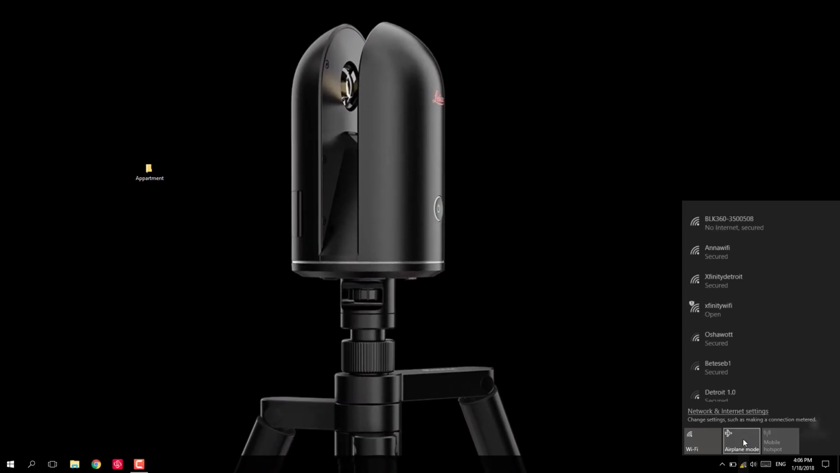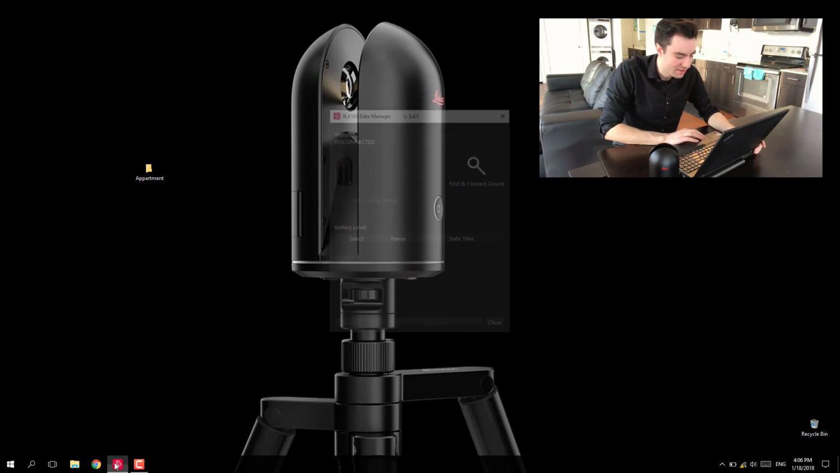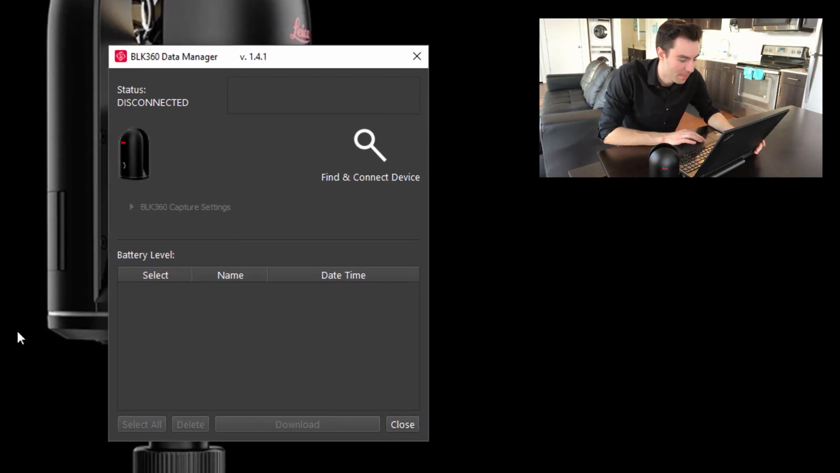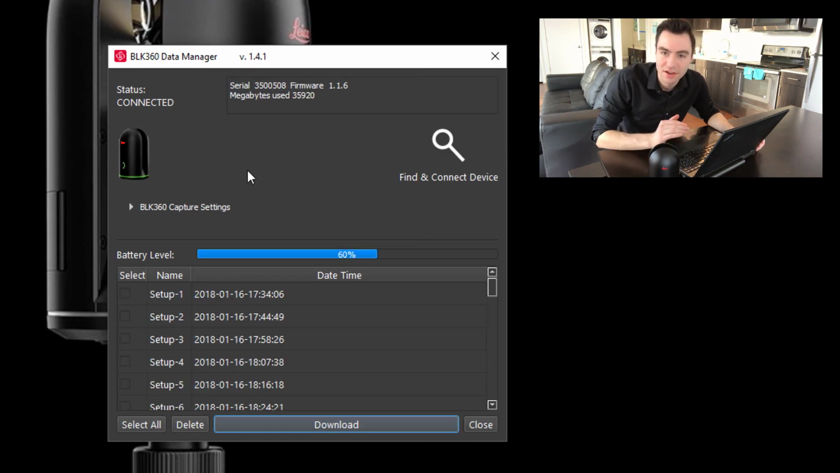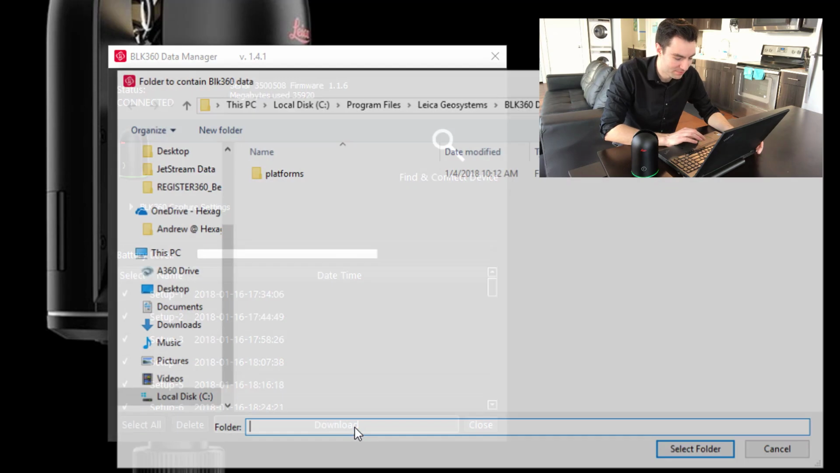Once I've finished up scanning, I can go back to my computer, make sure I'm still connected to the BLK Wi-Fi, and then go back into the BLK Data Manager. If I connect to the device, I'll be able to see all the scans that I currently have on the scanner. This was a 6-scan project, so I'm going to go ahead and import, check all of the scans, and I'm going to hit download.